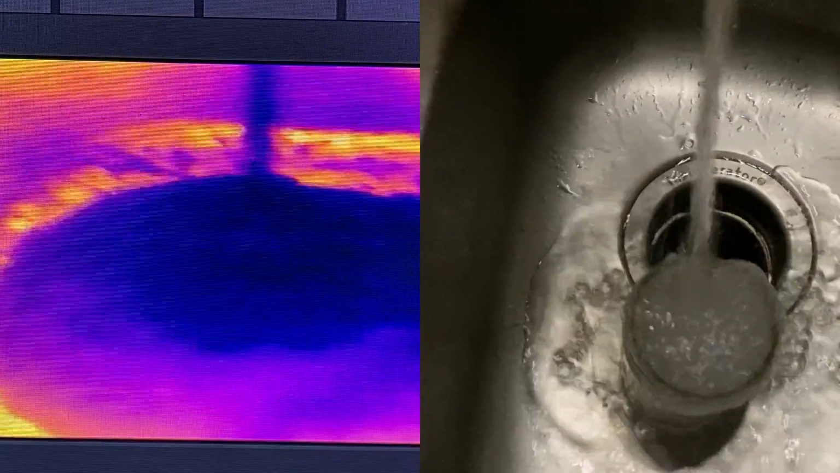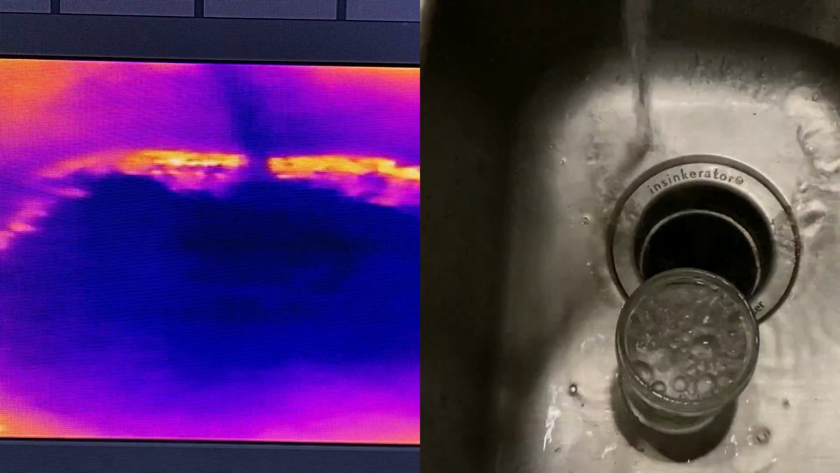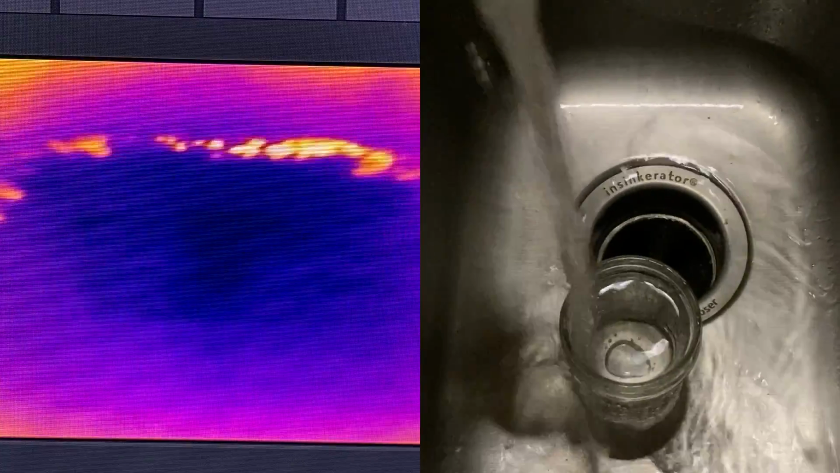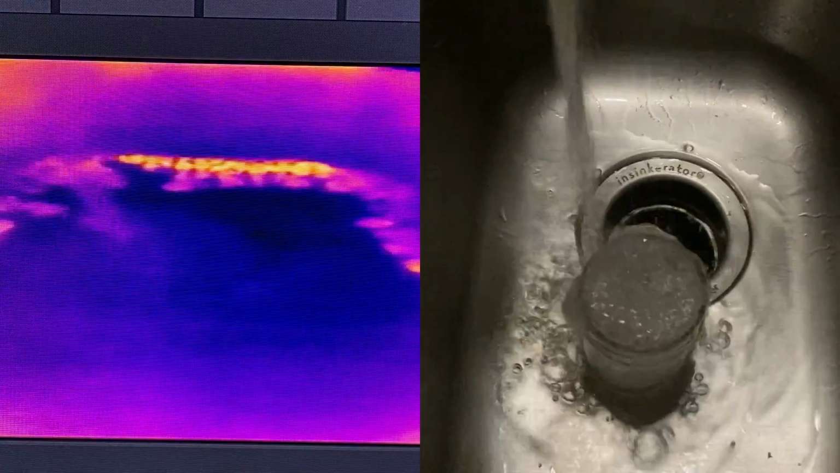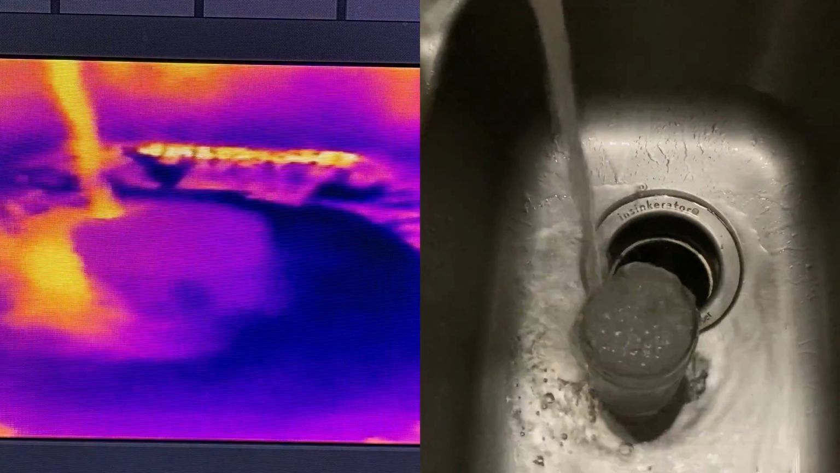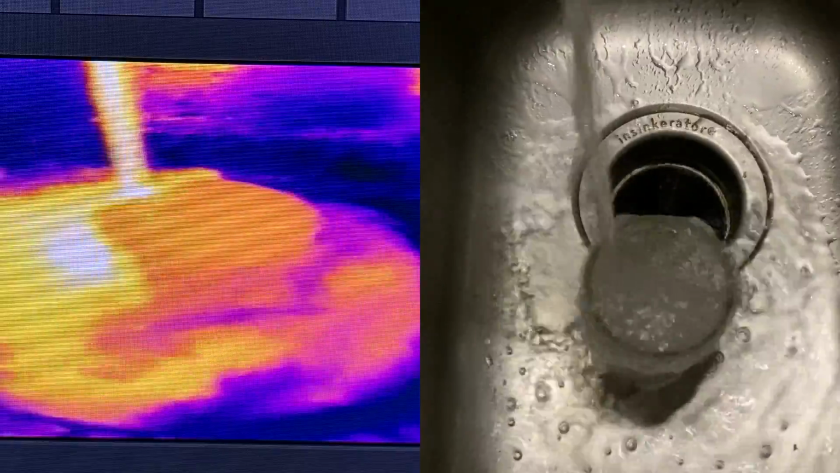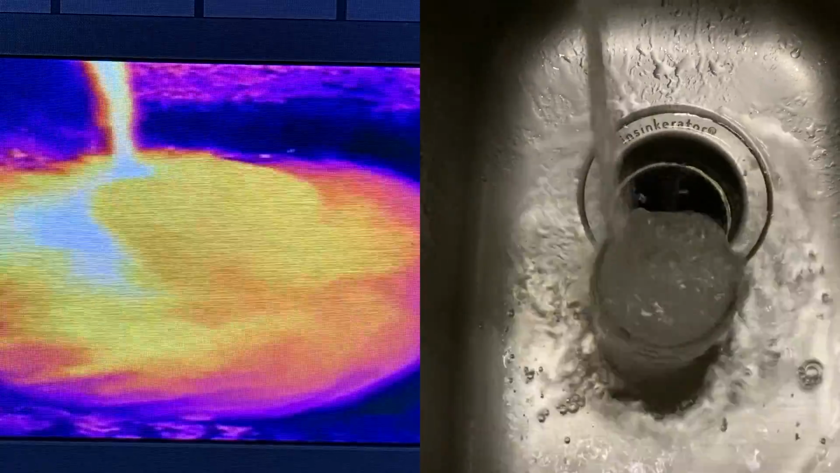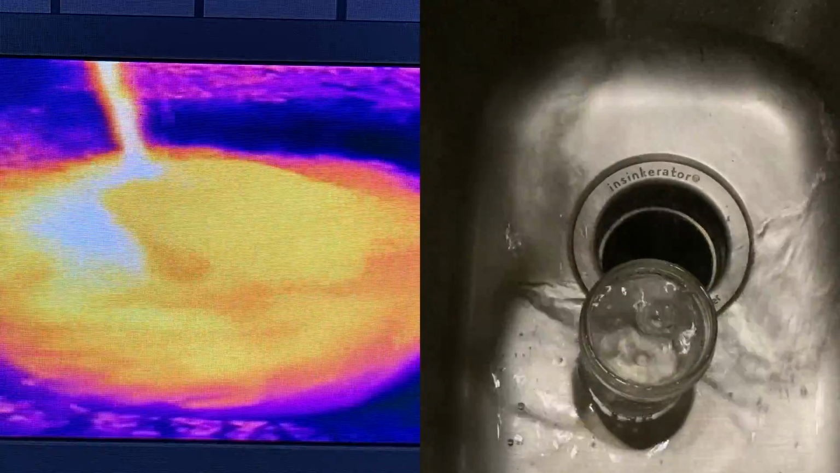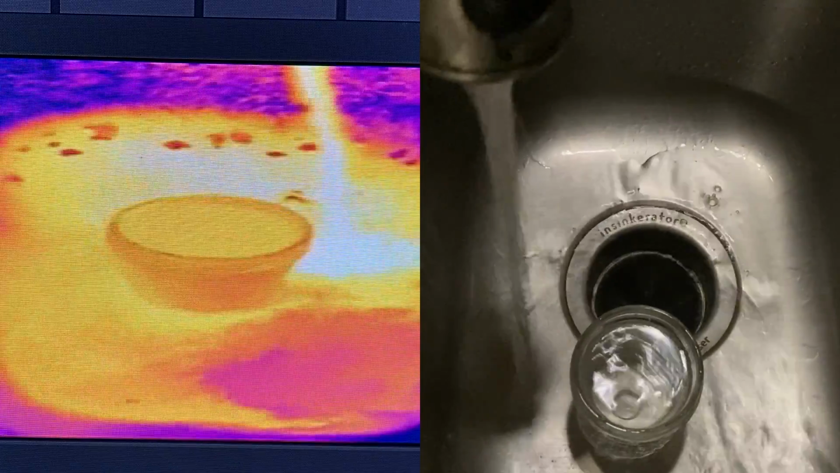One thing that seems cool to see is just water. That's pretty neat. It's still cold. Wait till it gets hot. Oops, there it goes. Hot water just started. That's crazy, seeing it mix like that. It's sort of beautiful. It's like lava.